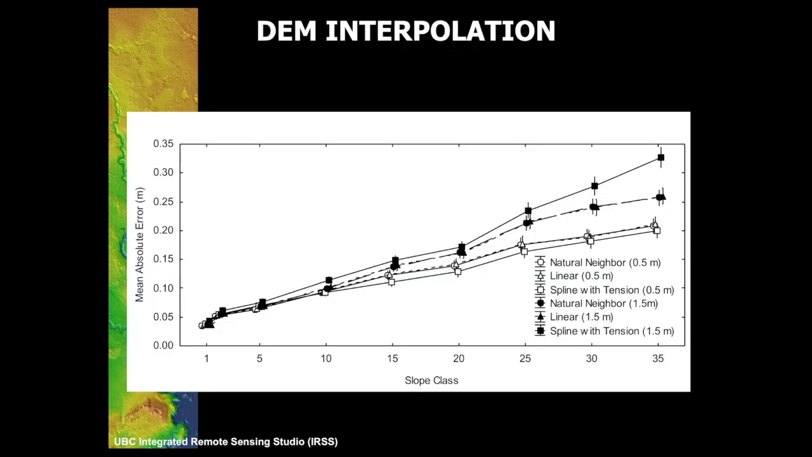And we can see here, yes, there is a response to slope. So the steeper and steeper slope you get, the more errors you will have in the fitted DEM that comes from those LiDAR observations. But again, that error is still very, very small.